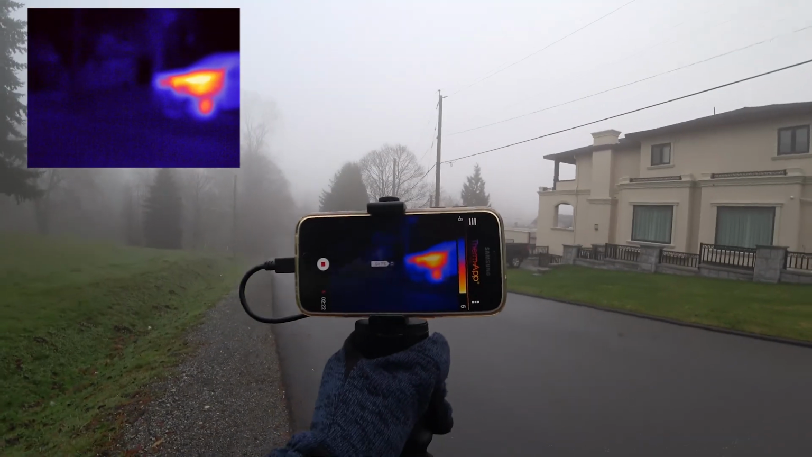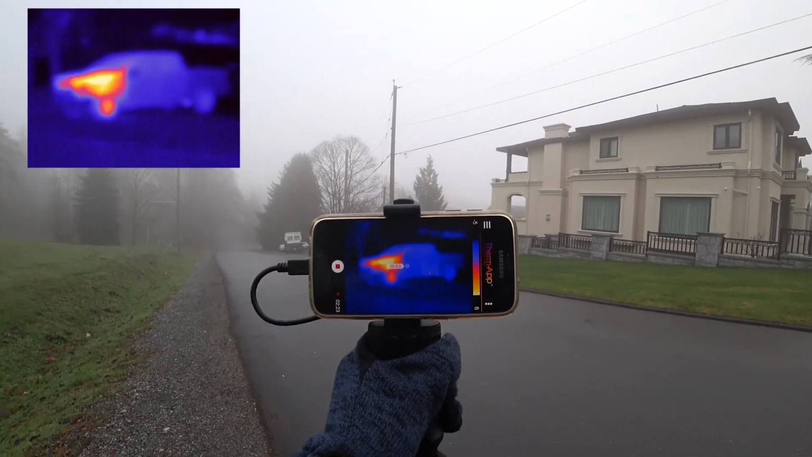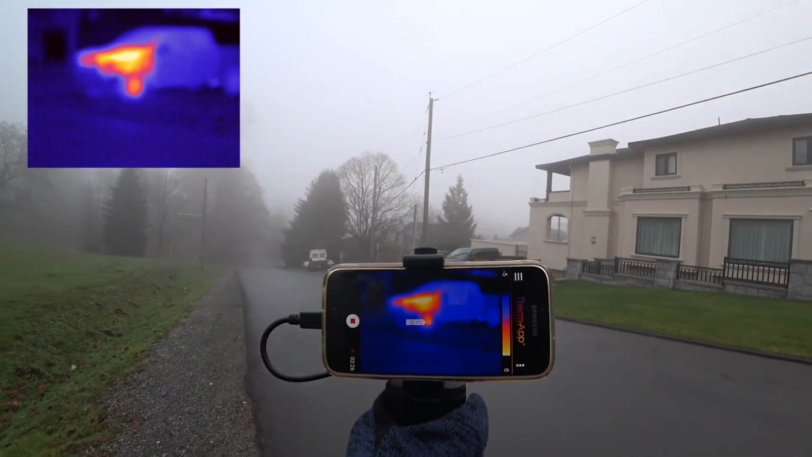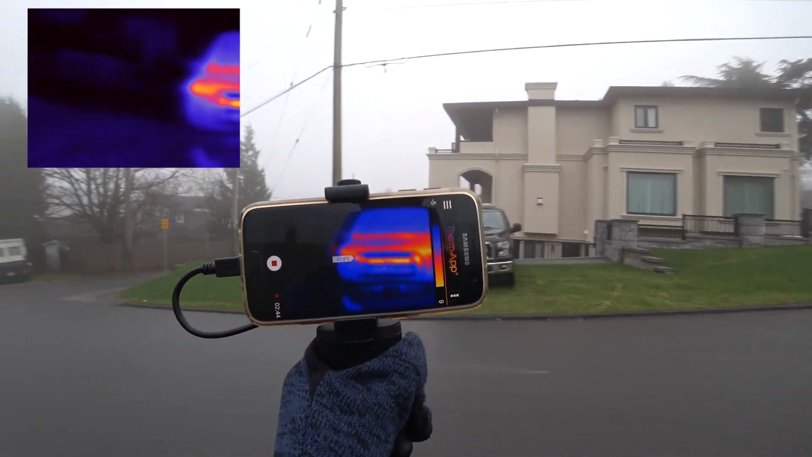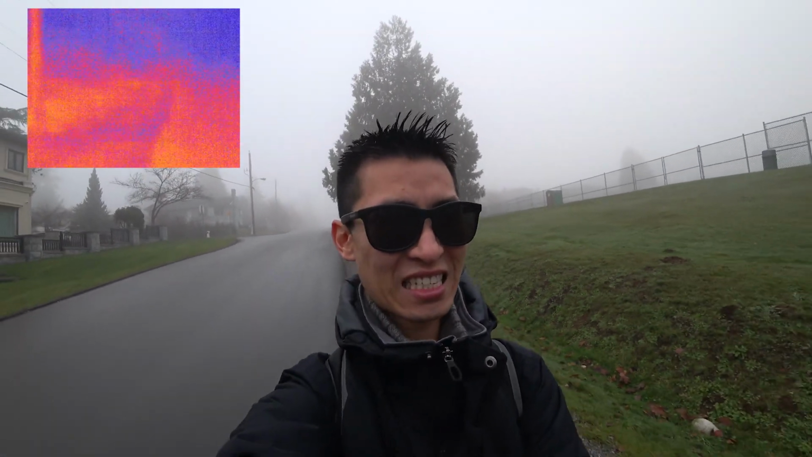Now the one thing I don't immediately understand is the picture modes, like what's the best in certain scenarios. Right now it actually looks good. But sometimes I've noticed it gets really blurry or pixelated. For example, watch this. That looks really good. And then I turn back and it gets all that. I think it's just because it's trying to sense the heat and stuff, but that's something I need to learn.